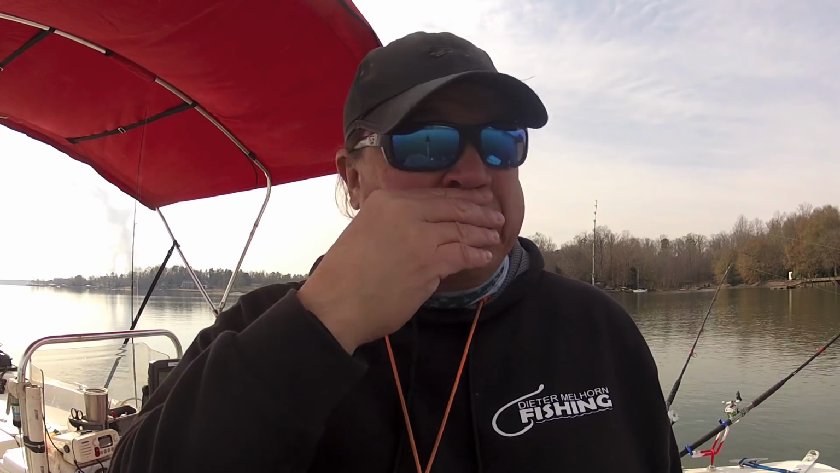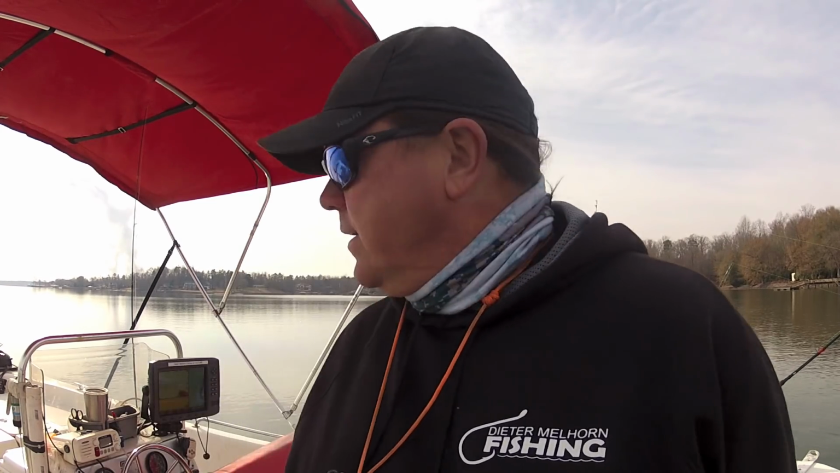What I'm doing down here, I've got out 4 planer boards, 6 rods total, so I'm covering probably a 65, 70 foot area here with these planer boards. I'm covering a lot of water, trying to figure out where these fish are, just trying to eliminate a lot of stuff. So far it ain't working. And one interesting factoid, water's about 50 degrees right now.